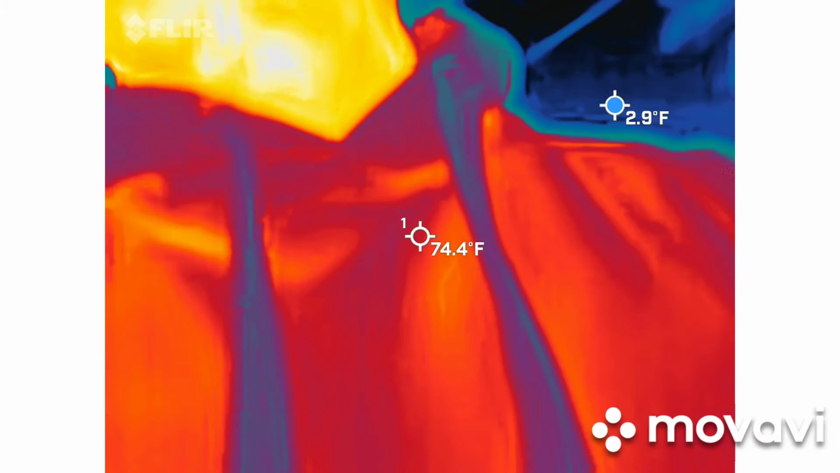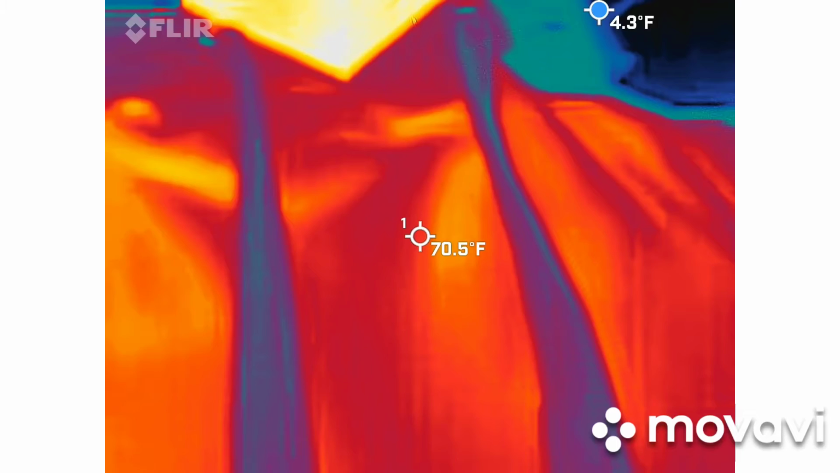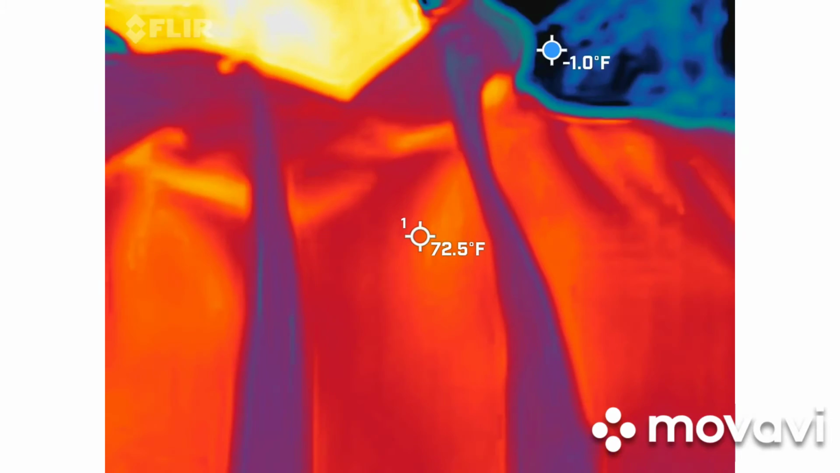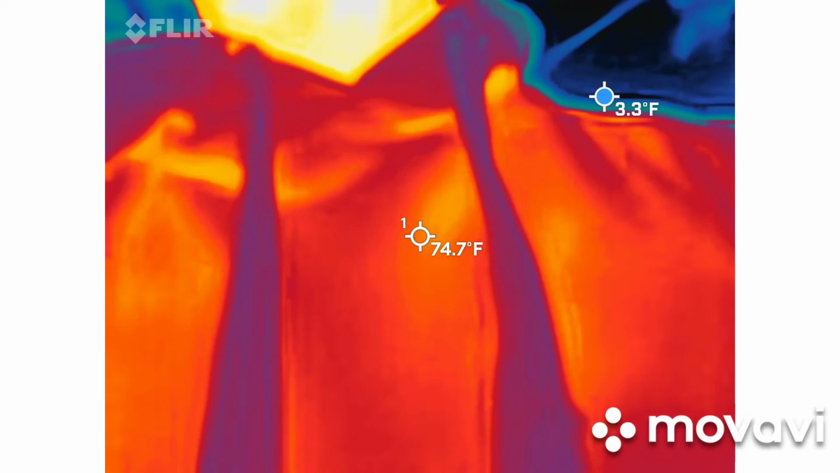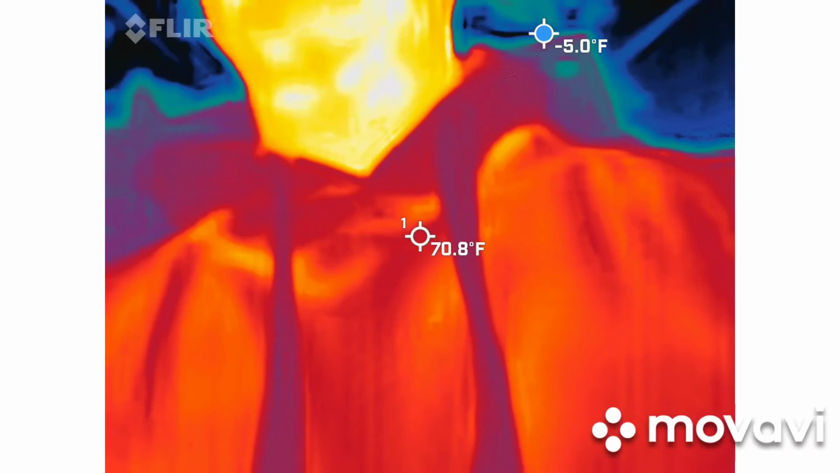The blue and the black areas inside the frame are the colder areas. It's set up to white hot, black cold. So we're looking for those blue and black areas to either take shape or move on their own. There's a blue dot bouncing around the screen. It's giving us the coldest point in the frame at that particular moment. So it's helping to guide our eye.